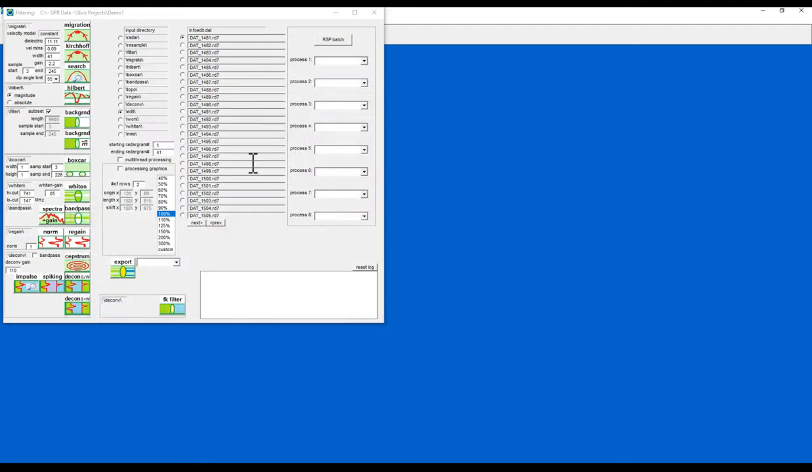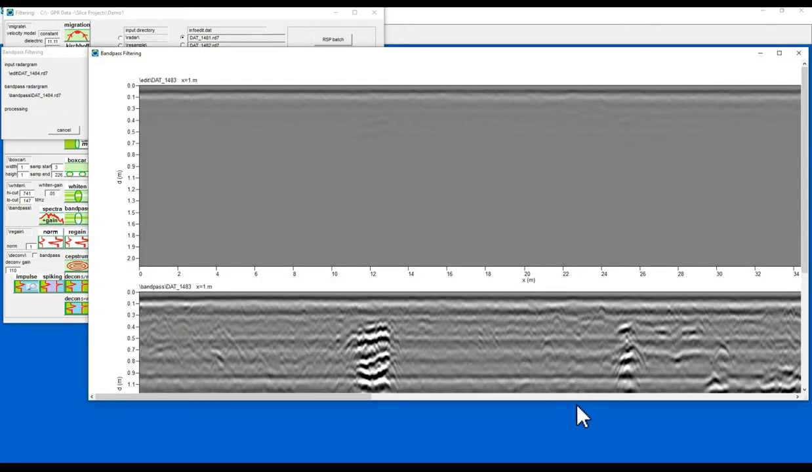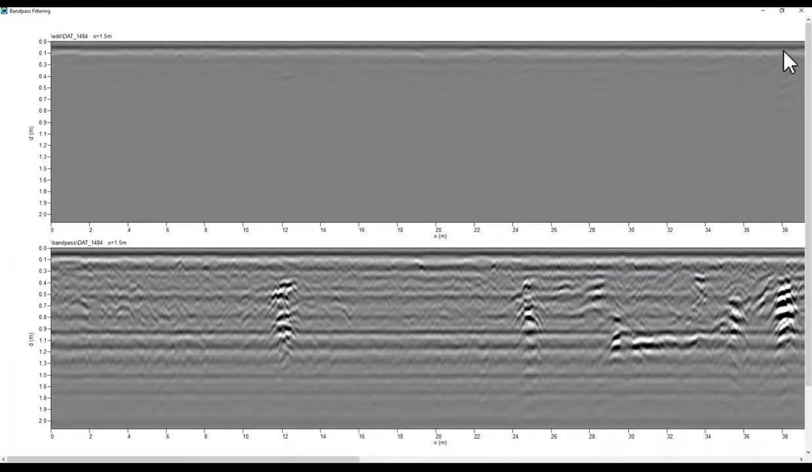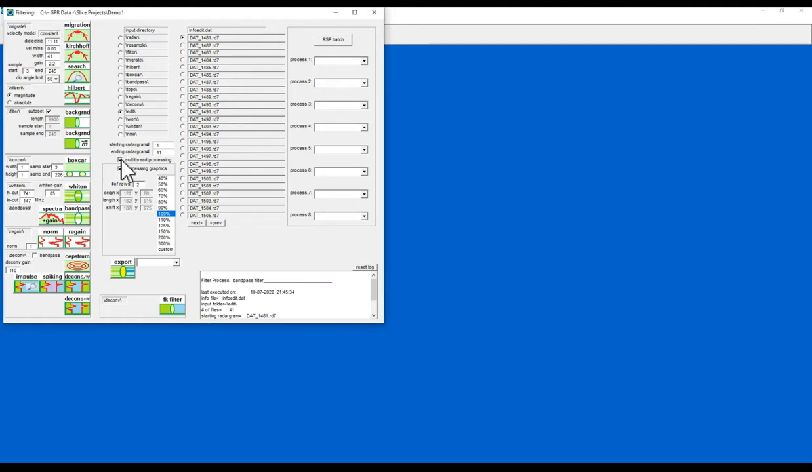So I'm going to close that down, and I'm going to hit the bandpass button. Now, when I did the zero removal, I had the multi-thread processing switched on, and that means you don't get the option of processing graphics. If you have multi-thread off, then every time you process a line, you can have the option of seeing a before and after plot, which works quite well. But obviously that takes longer because it has to do each file sequentially, whereas if I hit multi-thread and then redo it, it'll be way quicker.